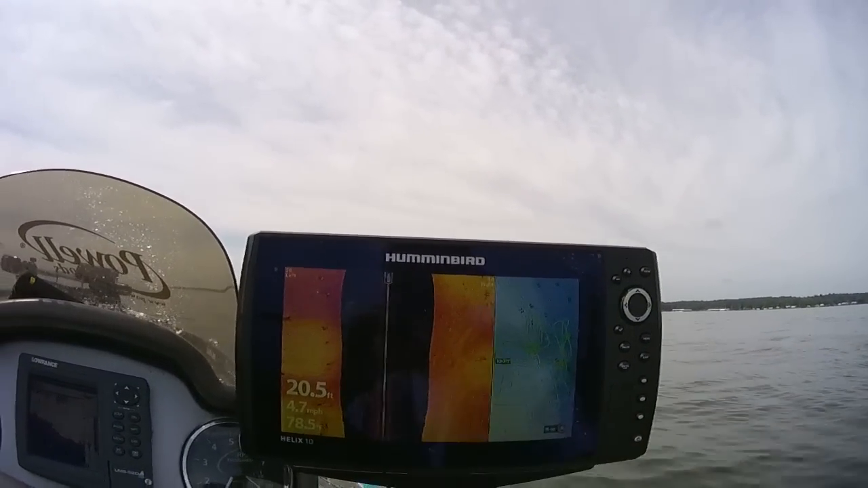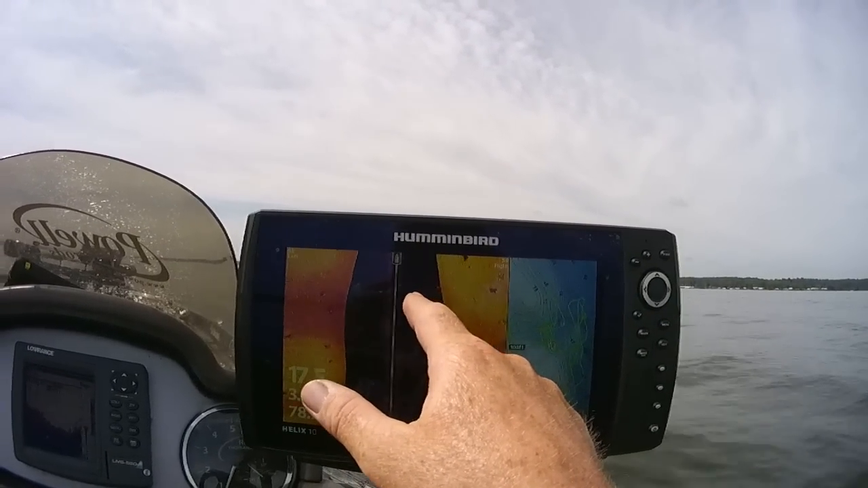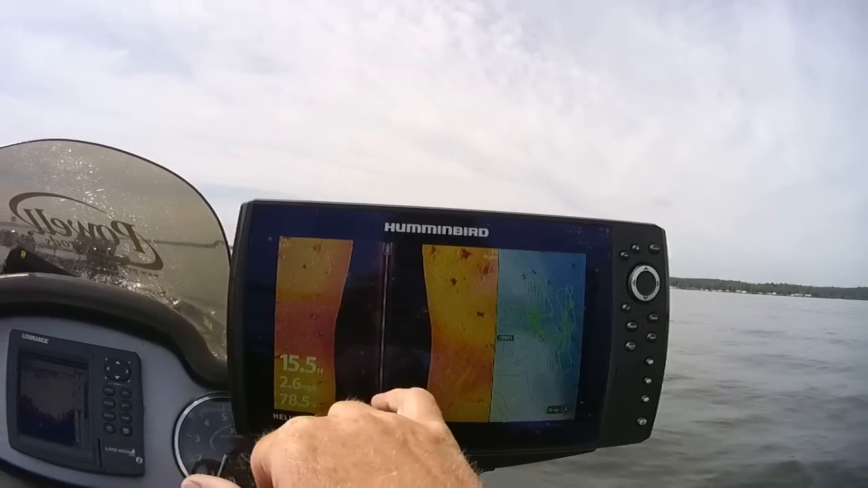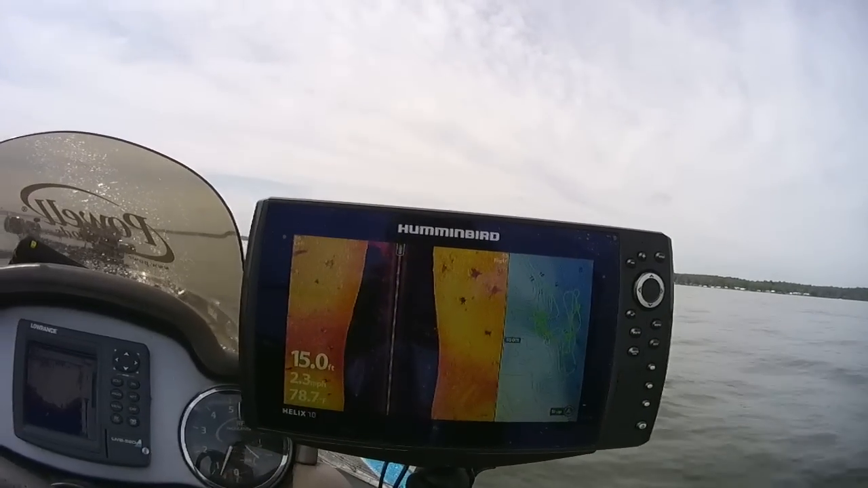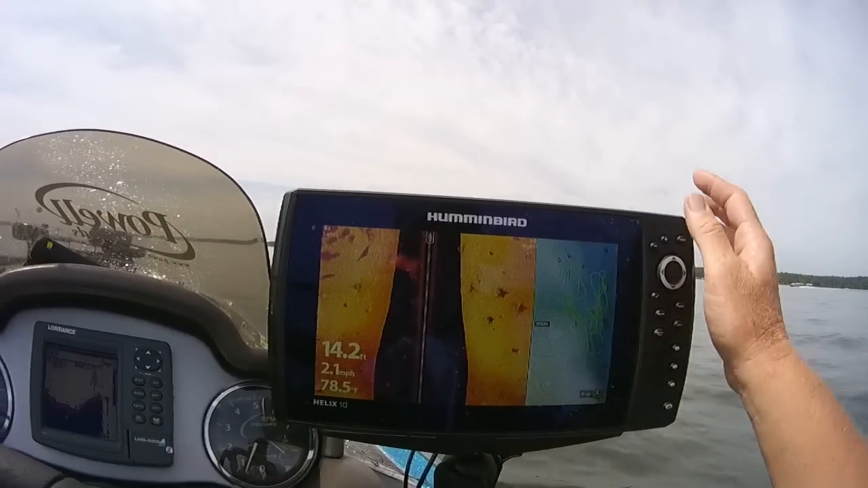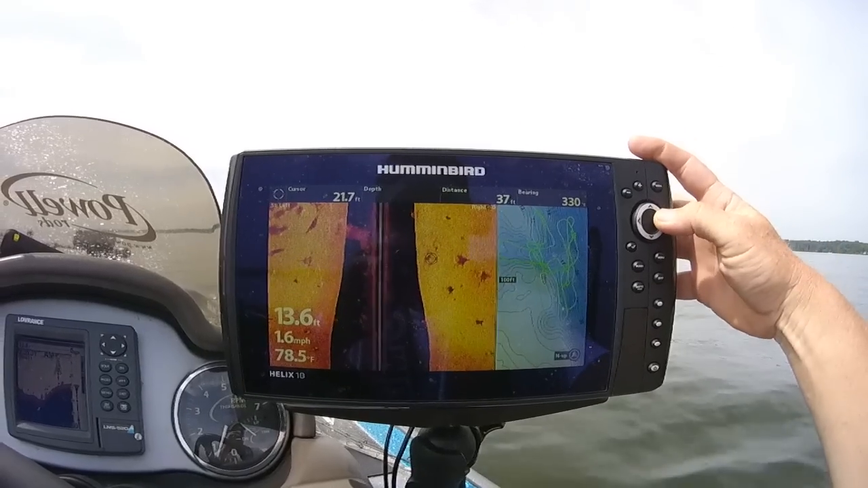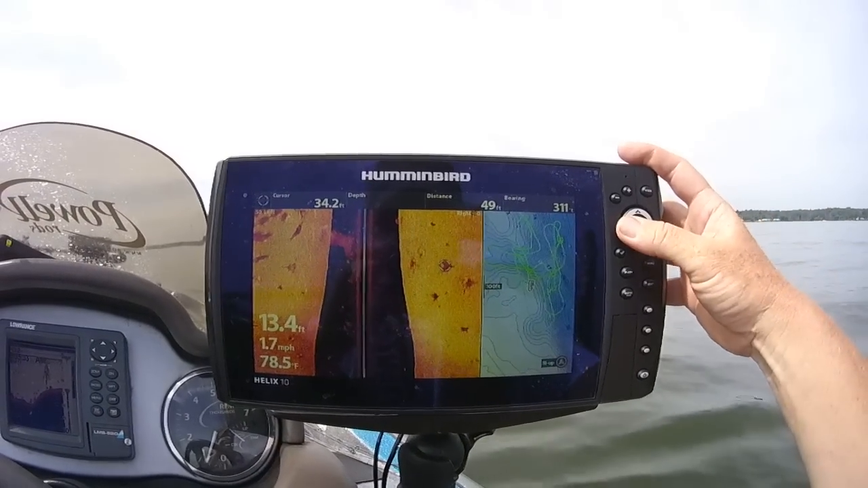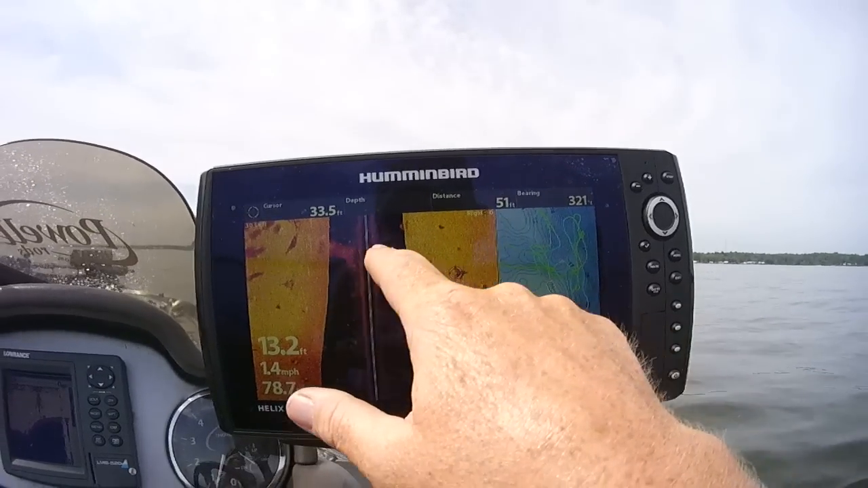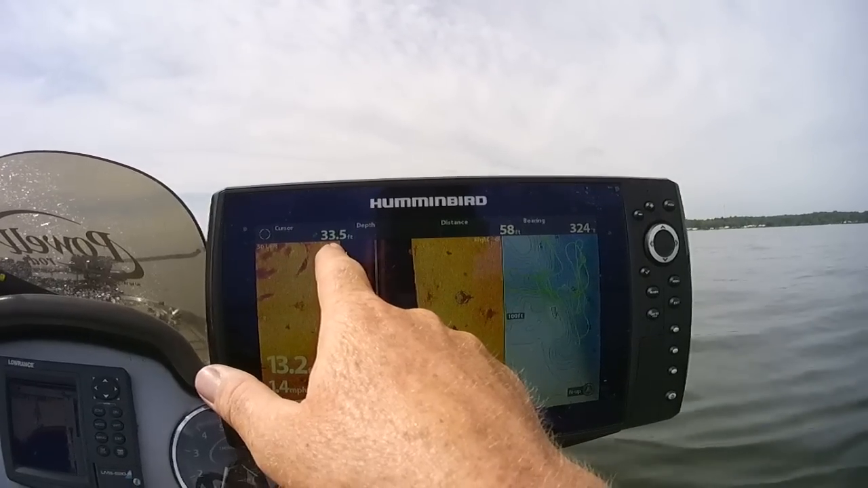Here you've got another fish suspended off the bottom. Here's a little group of fish. These are probably either big shad or a little school of whites or yellows that are just suspended there along the bottom. Looks like they're kind of around a stump there. Let's say we want to mark this stump right here. What you want to do is you want to arrow over, so you're right on top of it, right there. Now you got your cursor right on it. It's telling you it's 33.5 feet.